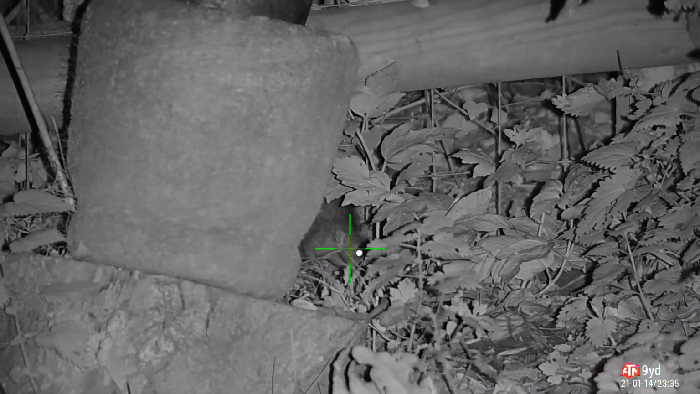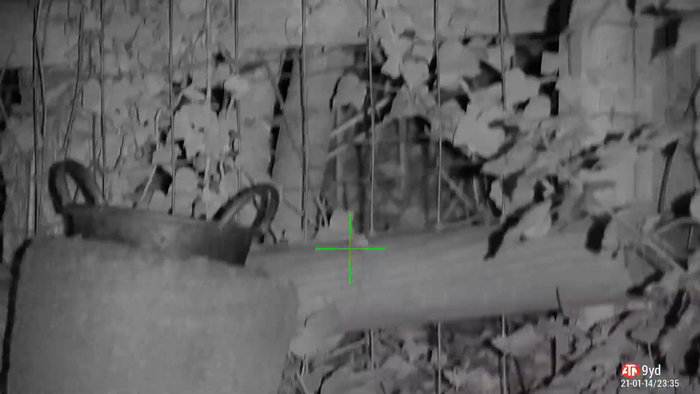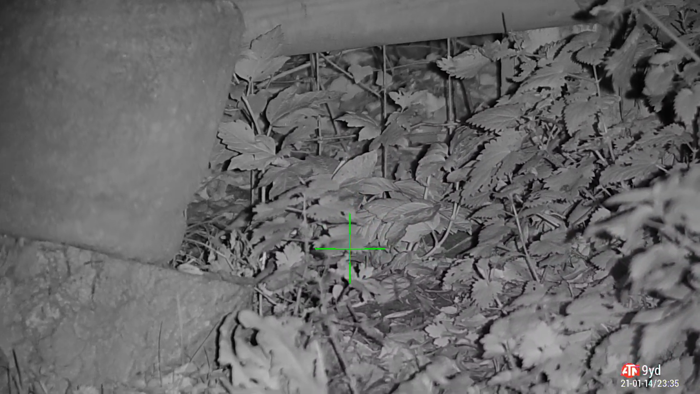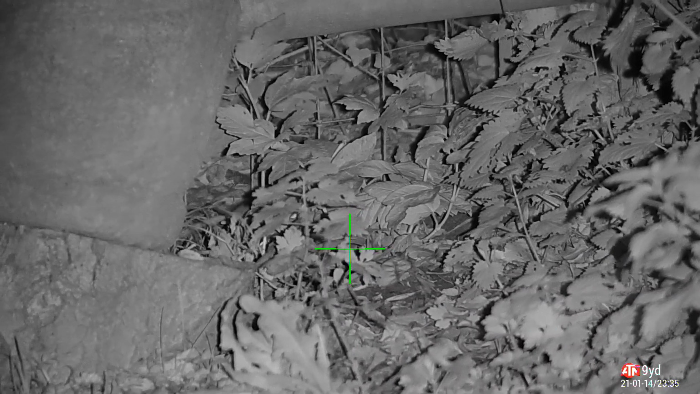Strutting around like William Large Penis, takes a JSB Exact straight to the noggin. Part his wiggery. Yep, he's had his last. He's snaffled his last fat balls from this gentleman's feeder.